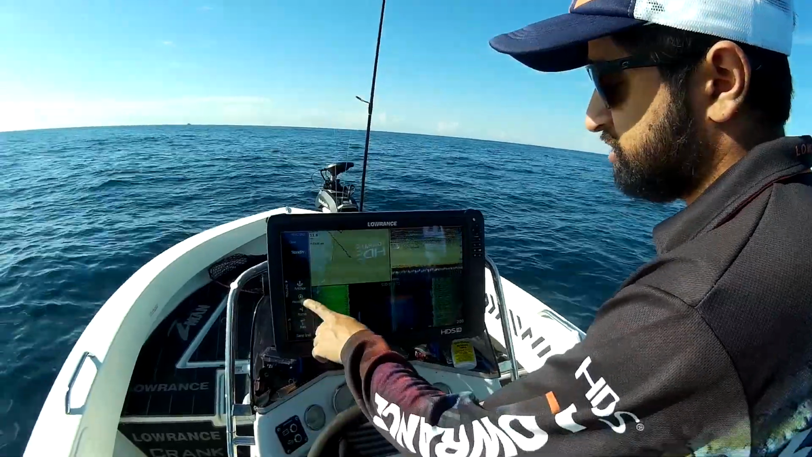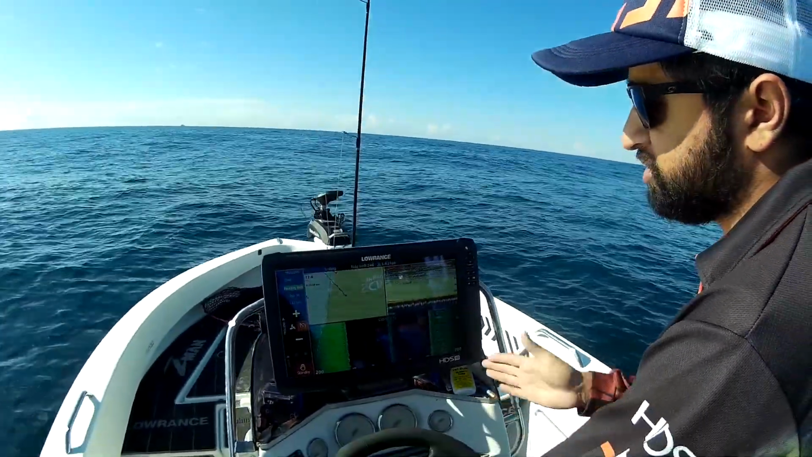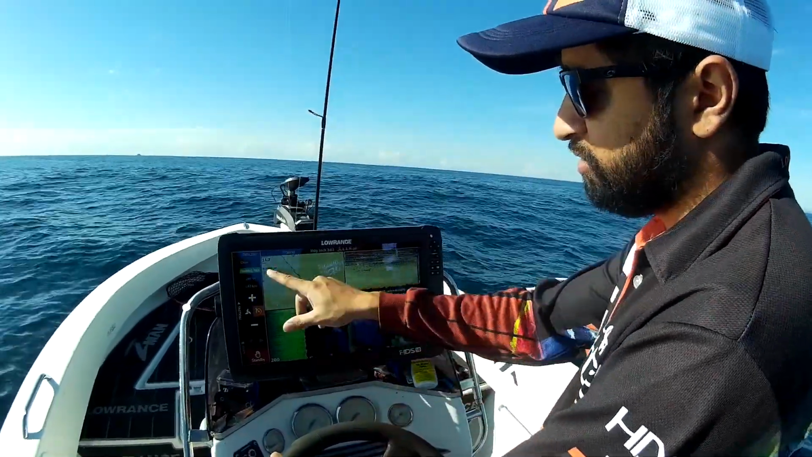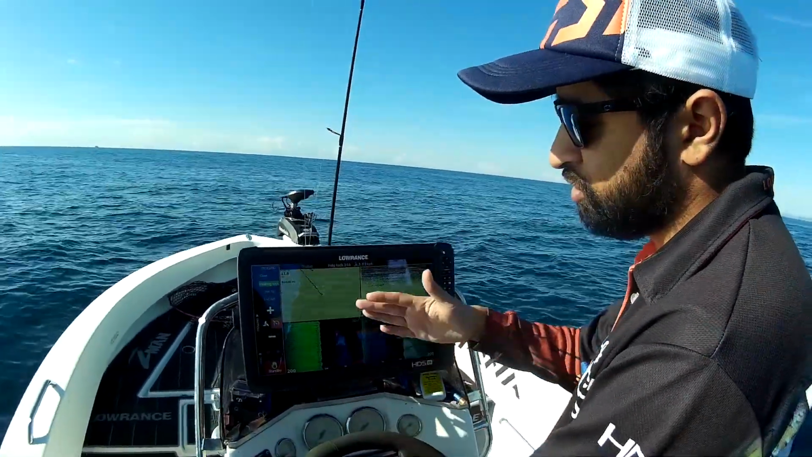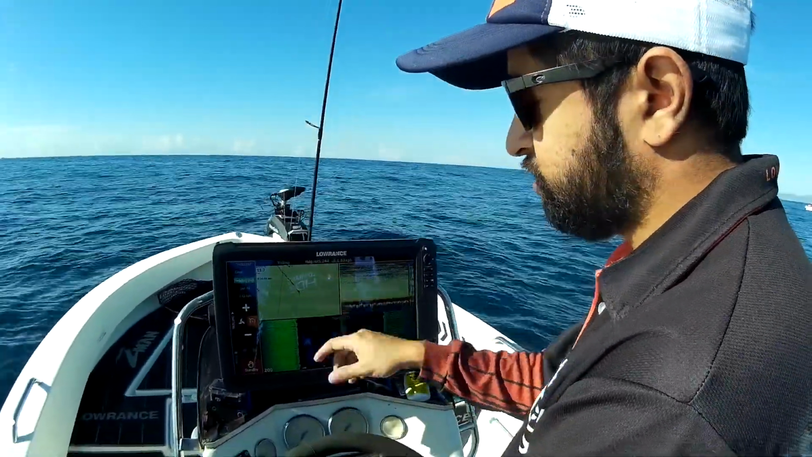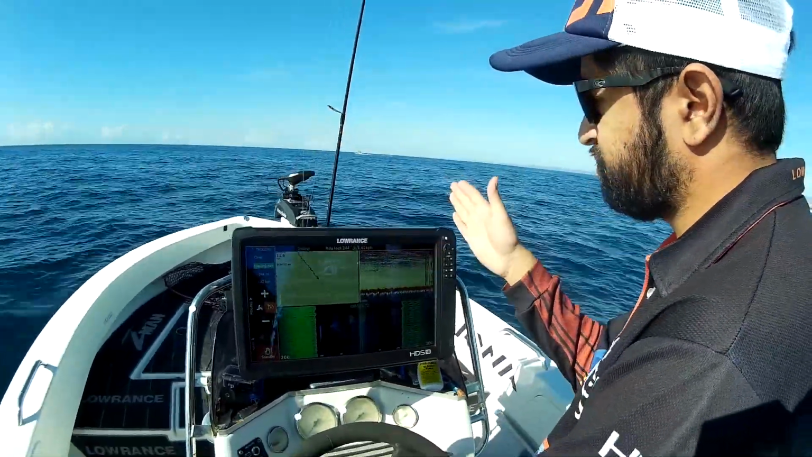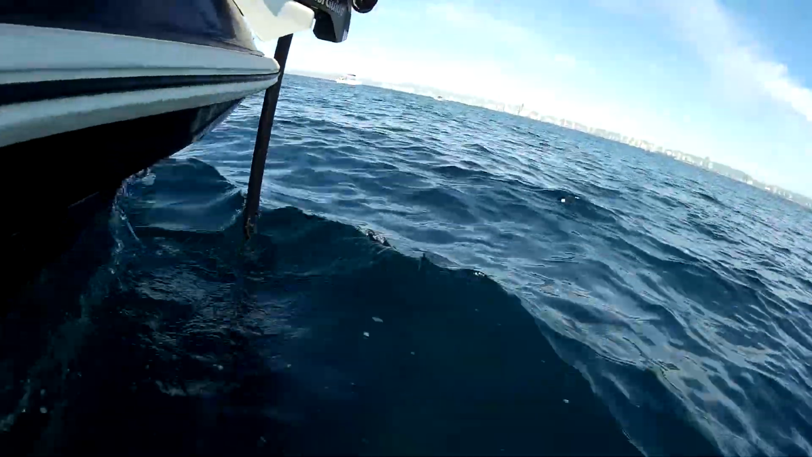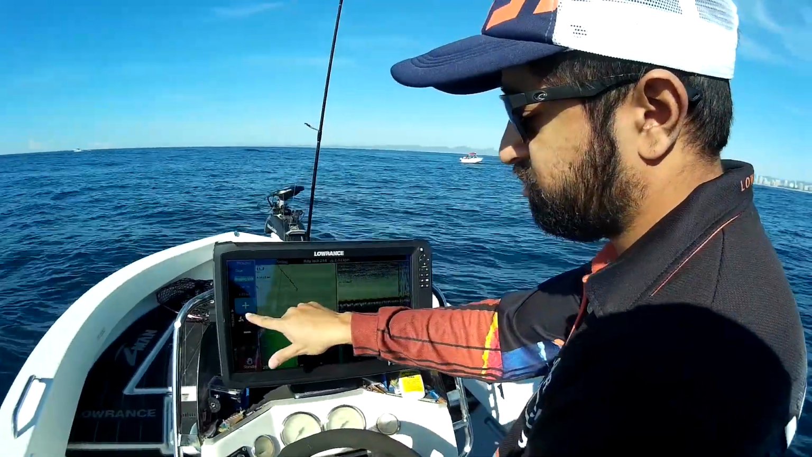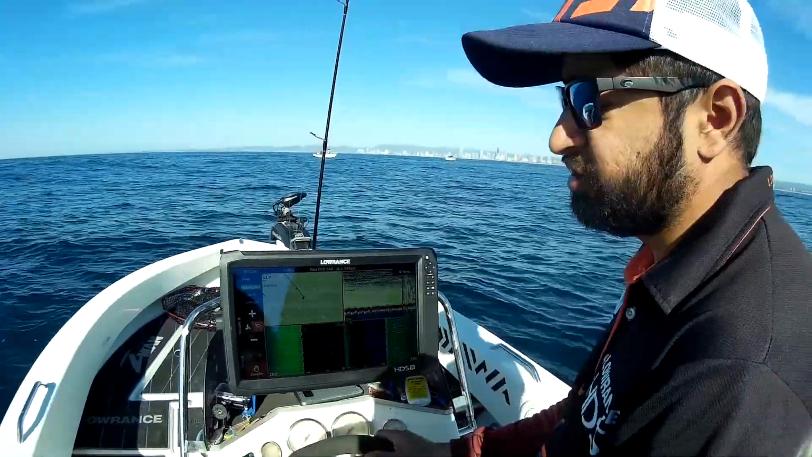And so what I do is, I've been going heading lock, which allows me to keep the boat positioned in a specific direction. And then what I've got here are some other options where I can actually control the speed of the drift. So once I've got my heading lock selected, the electric motor is going to constantly change our direction to keep us facing that way, and then I can control the speed by going plus or minus to slow the drift down or to get it to that desired speed.